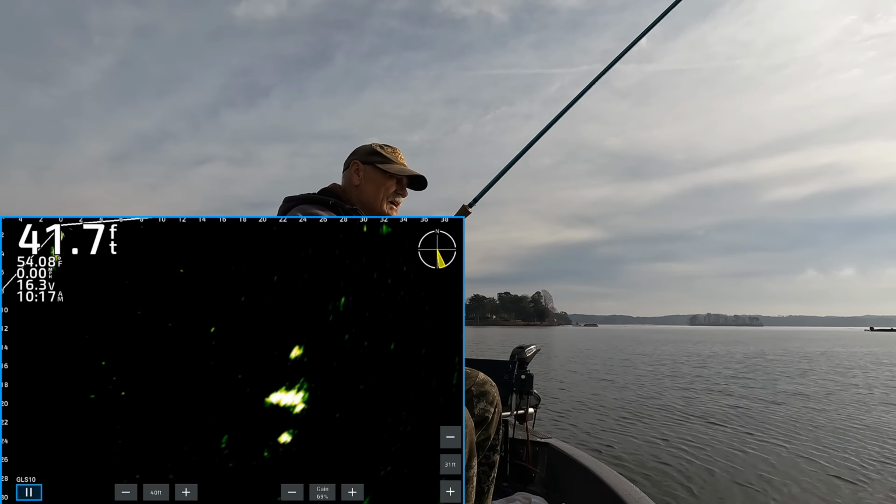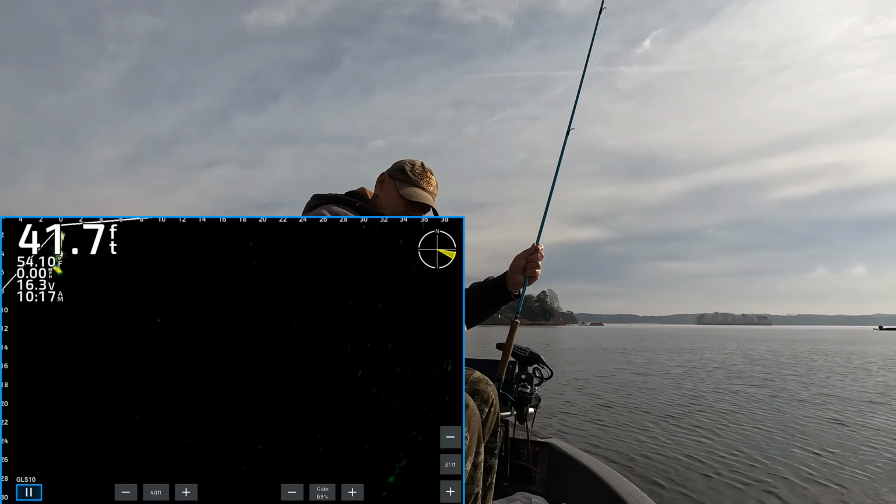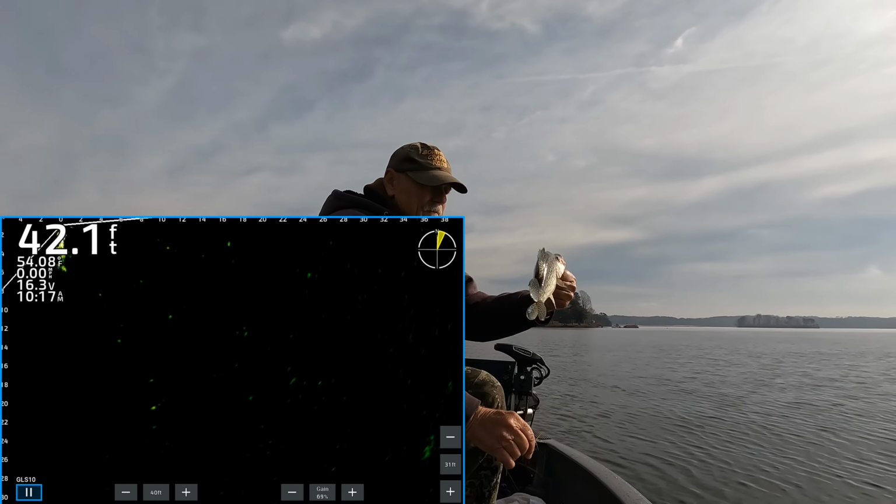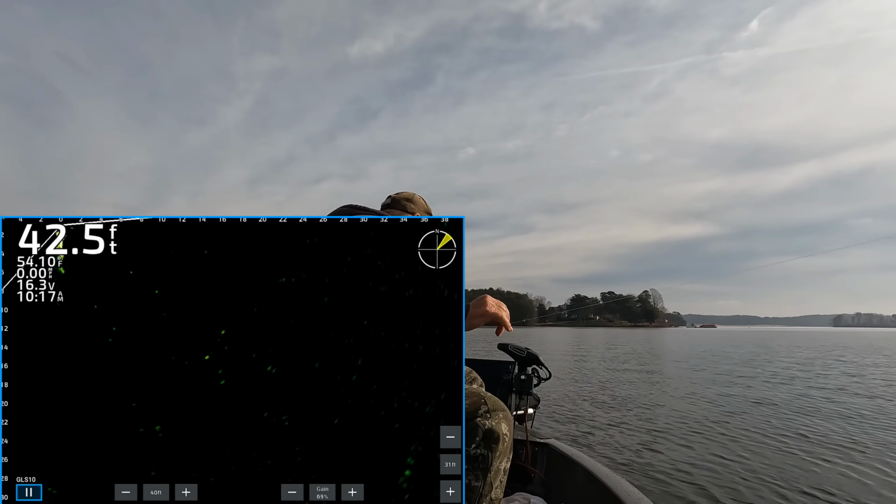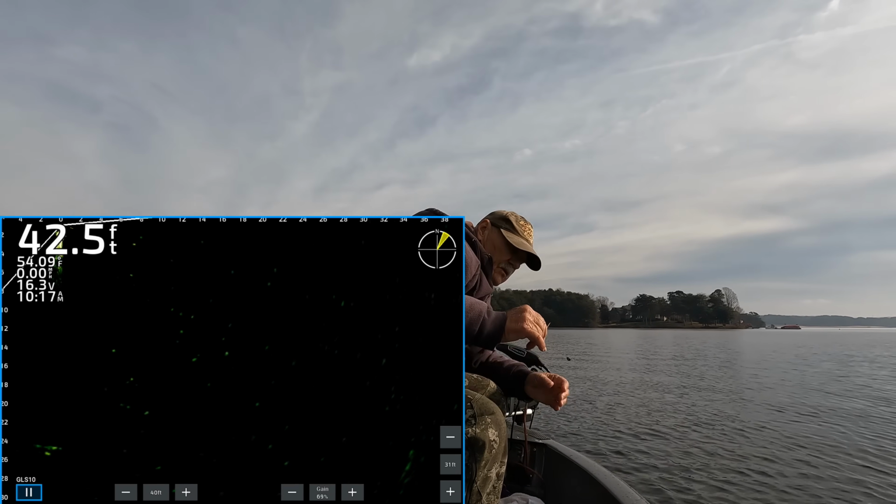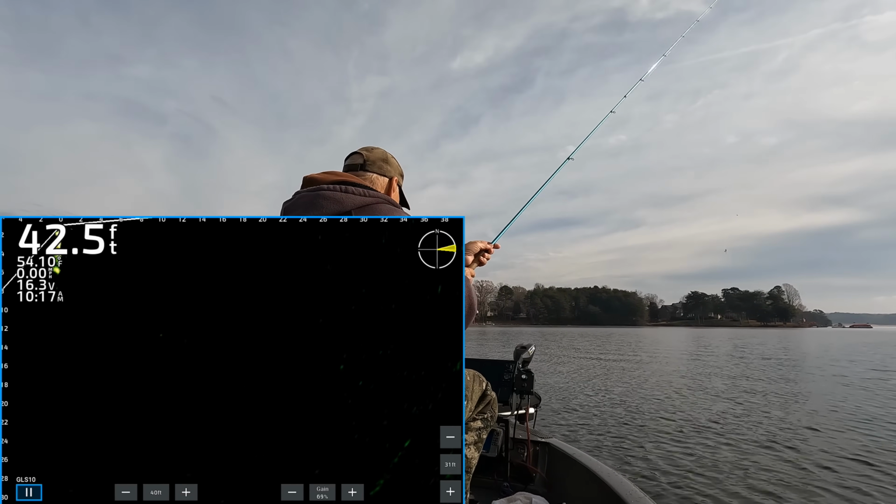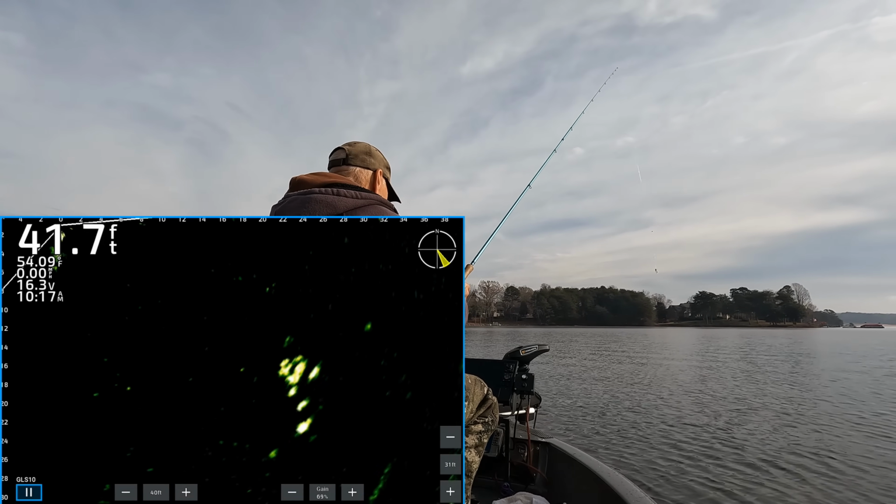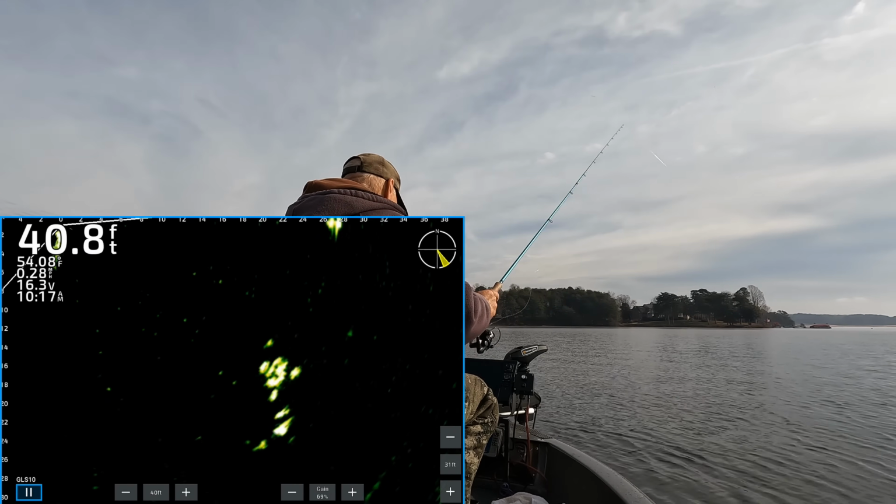Yeah, he's got some shoulders now. Oh, he's not bad. A little over a pound. I'm gonna see if I can get right back on that school. I lost him. I got it on spot lock. Let me see what I can do. Go back on them and see. There they are. All right, I'm going right back in there at them again. This time they're 22 feet. Perfect.